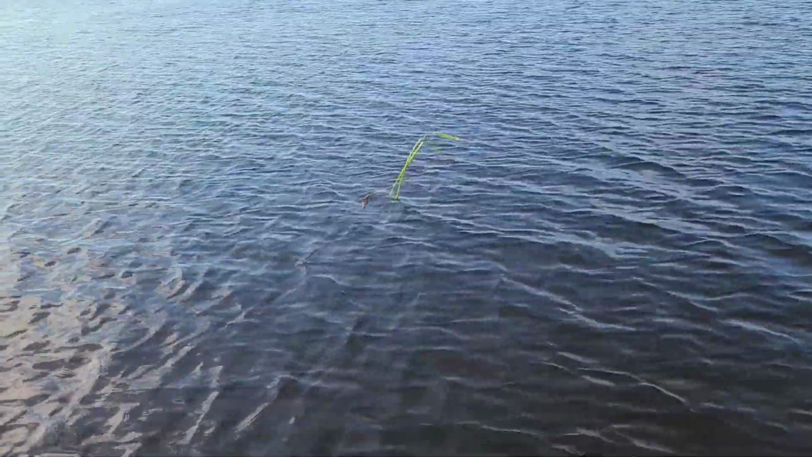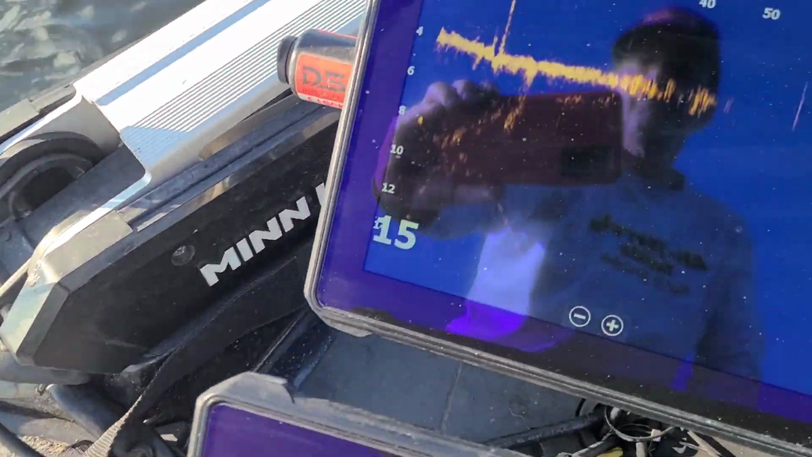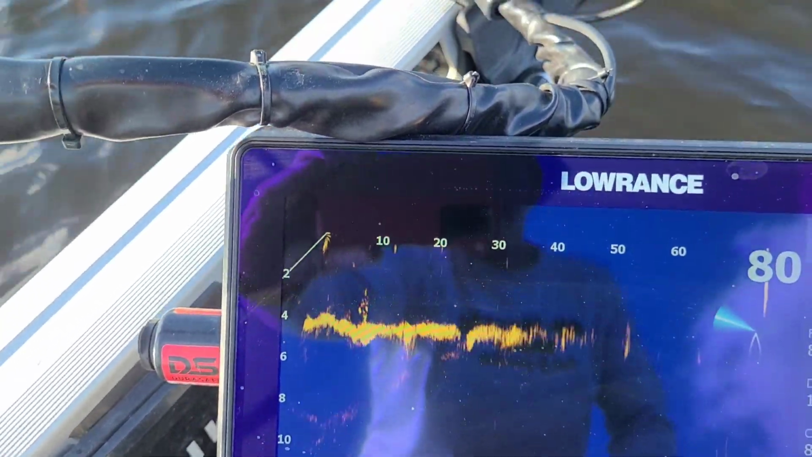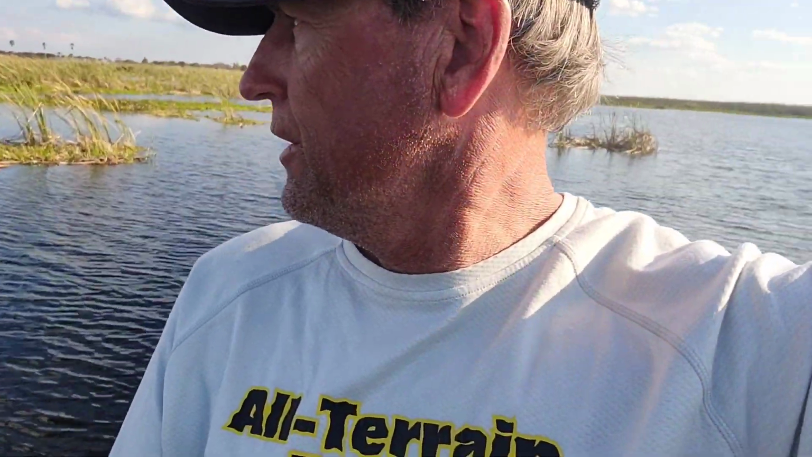Bass like to have a lot of sun exposure on their beds, and this one here, let's see, there's what that looks like. Well, I'm too close now. So anyways, that's the kind of stuff the fish like to have a lot of sun exposure on their beds, so that's where they'll set up.